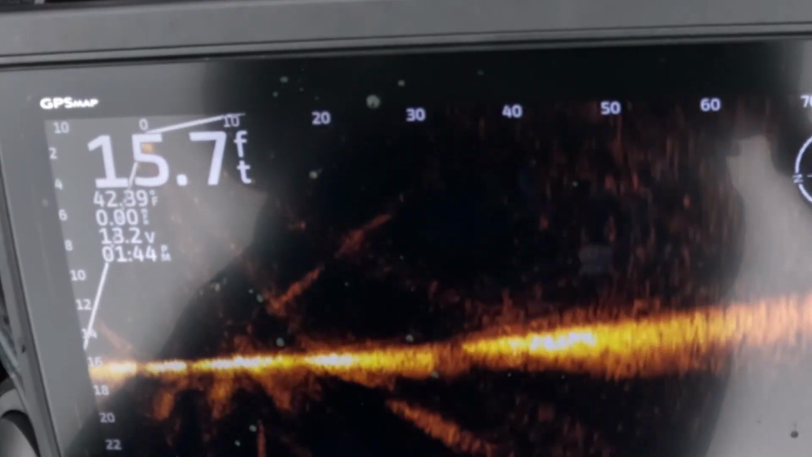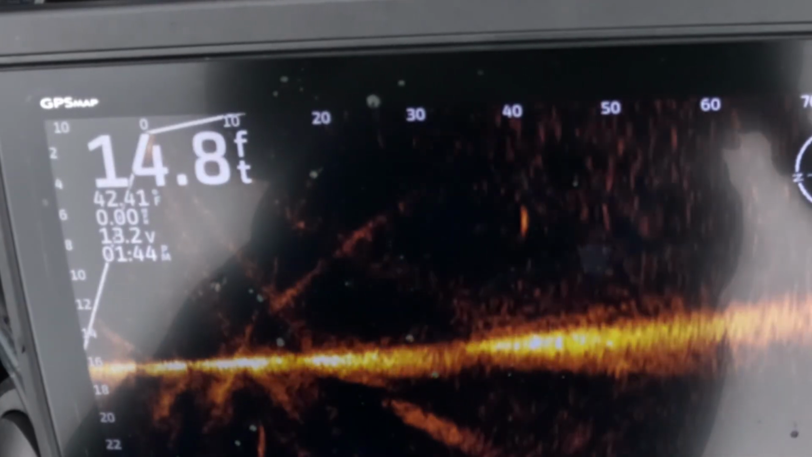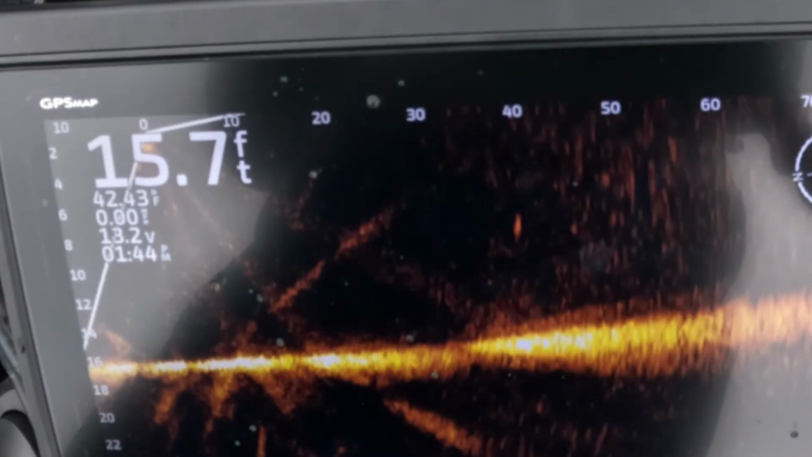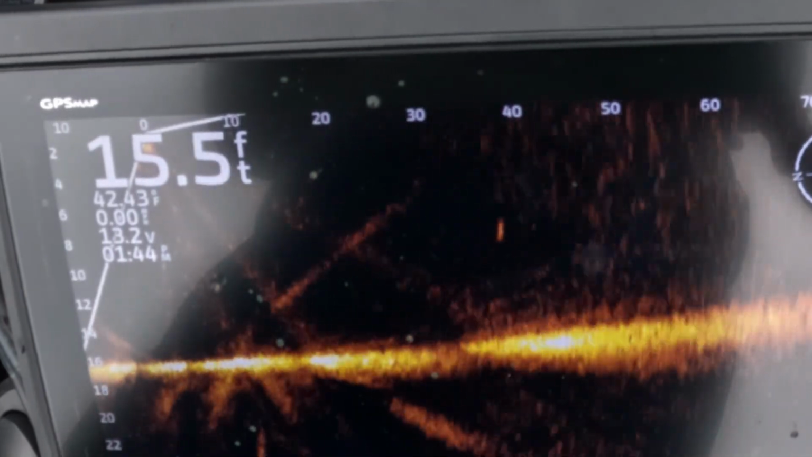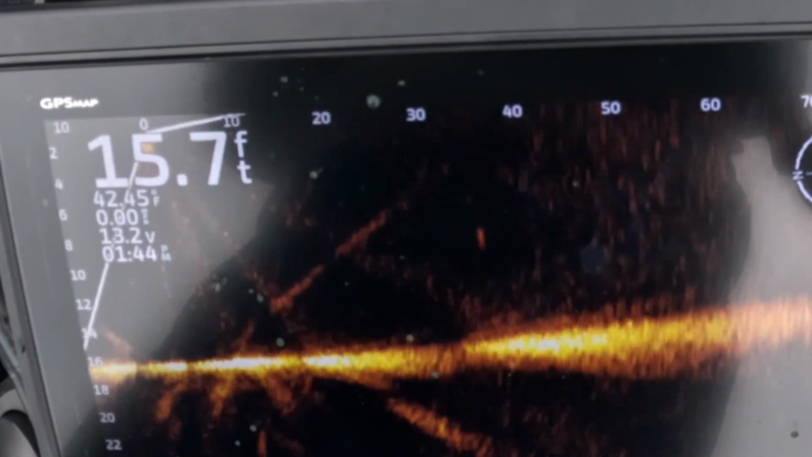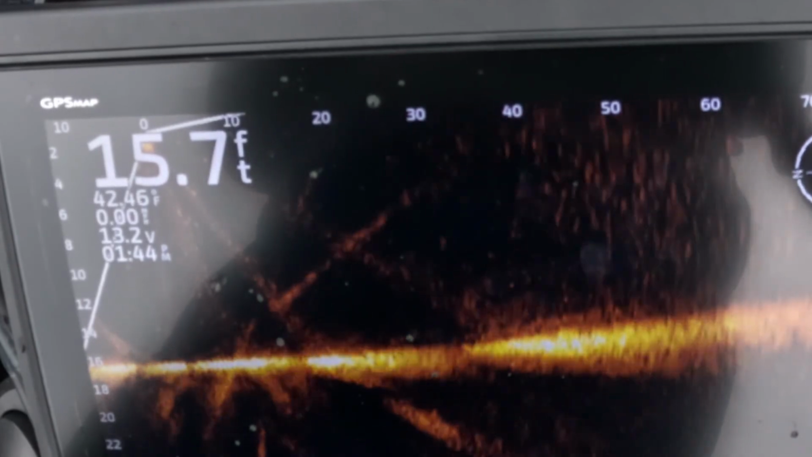It's doing a pretty decent job of suspending. So it's kind of flirting with that 8 foot mark. This is all about a 60 foot cast. So when it gets about 40 foot from the boat, it's getting down there around 8, and the fluorocarbon's pulling it down, but a little bit deeper than some.